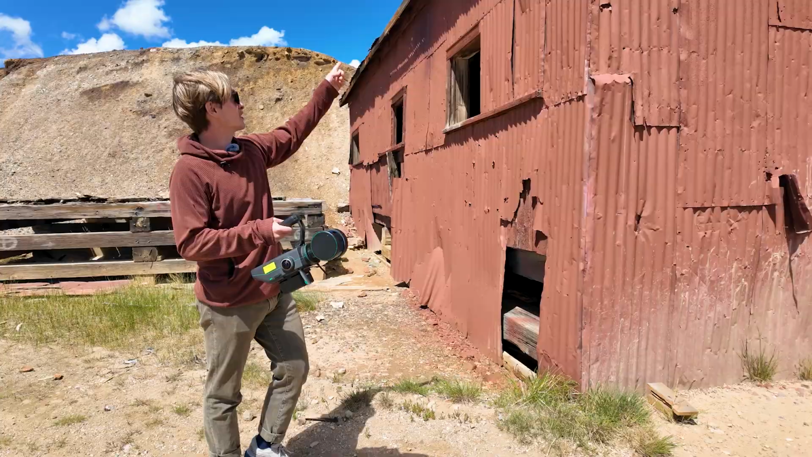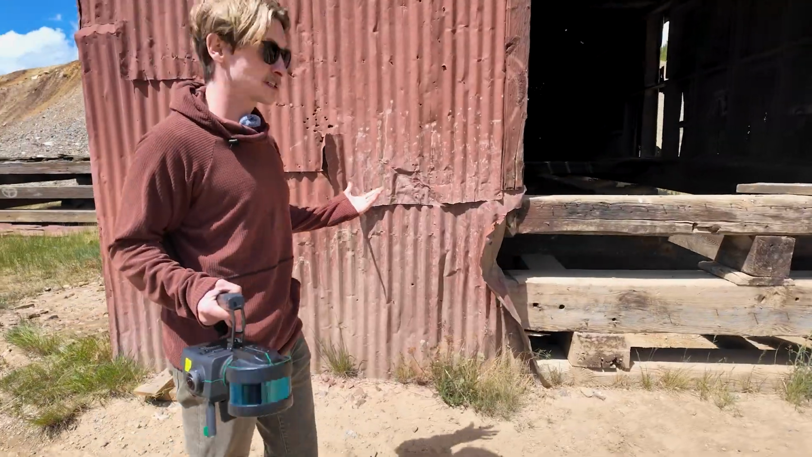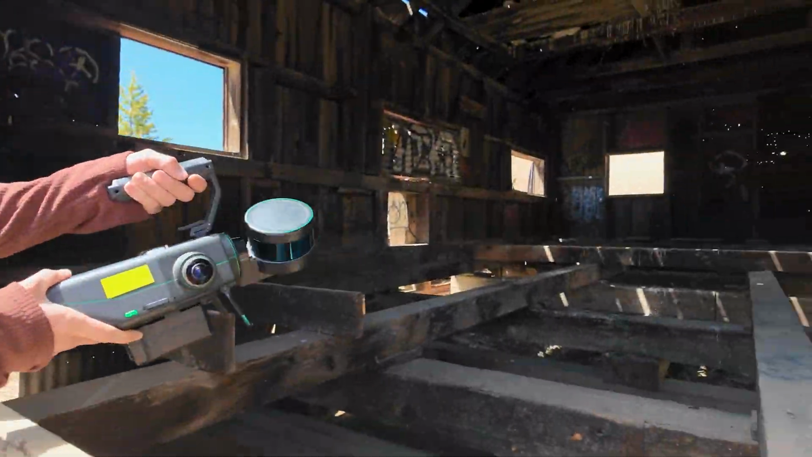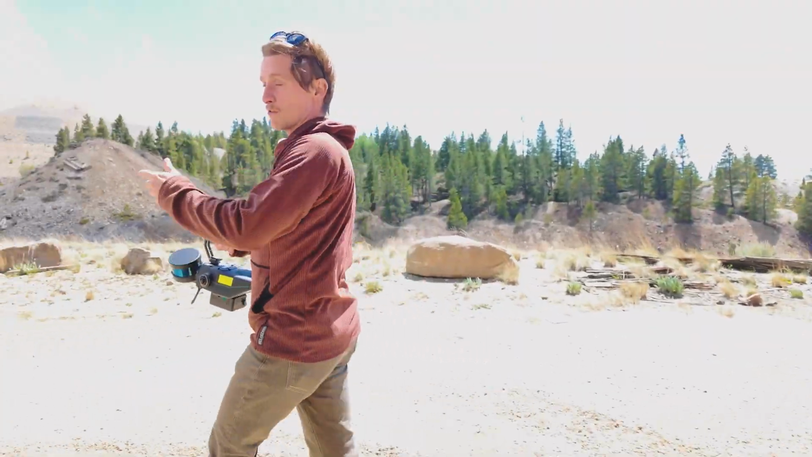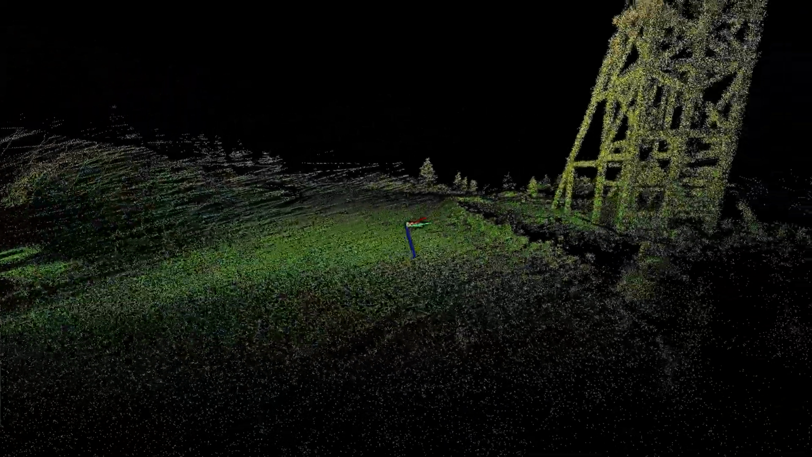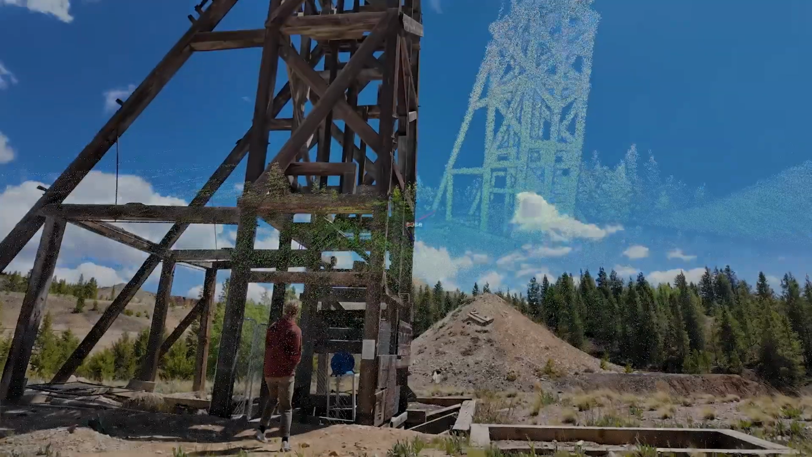All right, first up, we got this old ore house, barn, unsure. Today, instead of stockpile, it looks like it's home to a pretty enormous bird's nest up to here. They're chirping at me a little bit. And next we'll come over to here. It's a bit of the extraction tower, hauling ore and such.